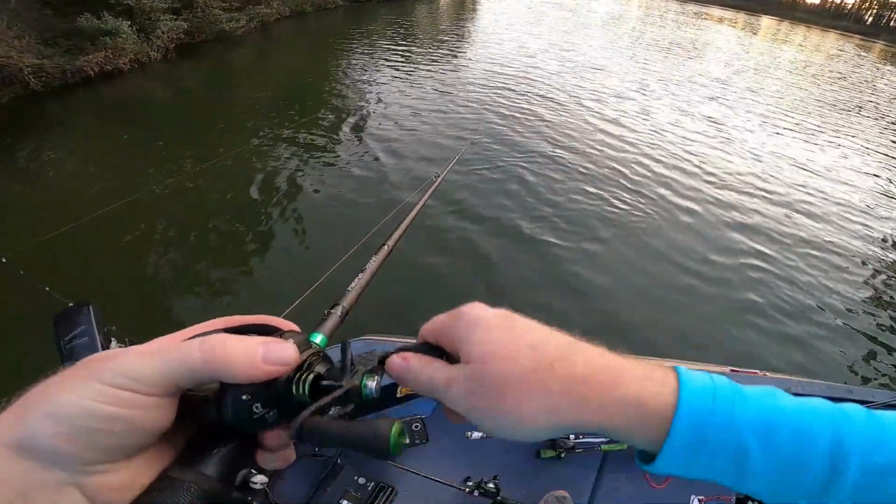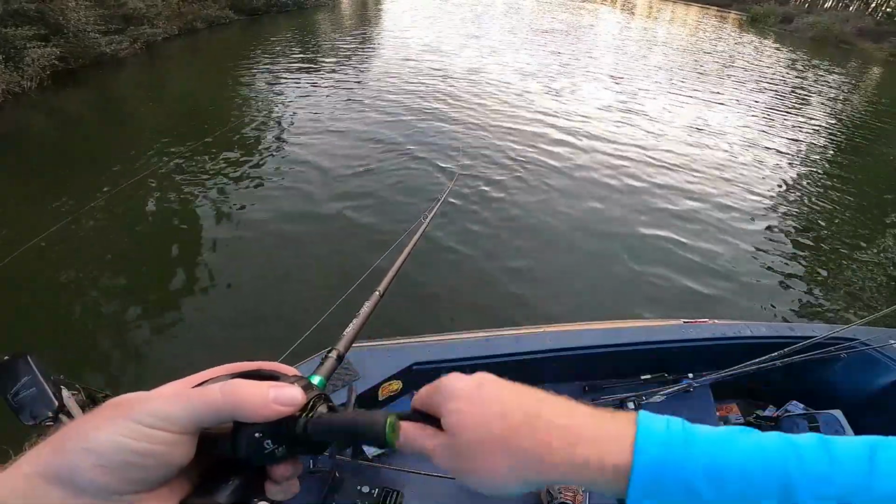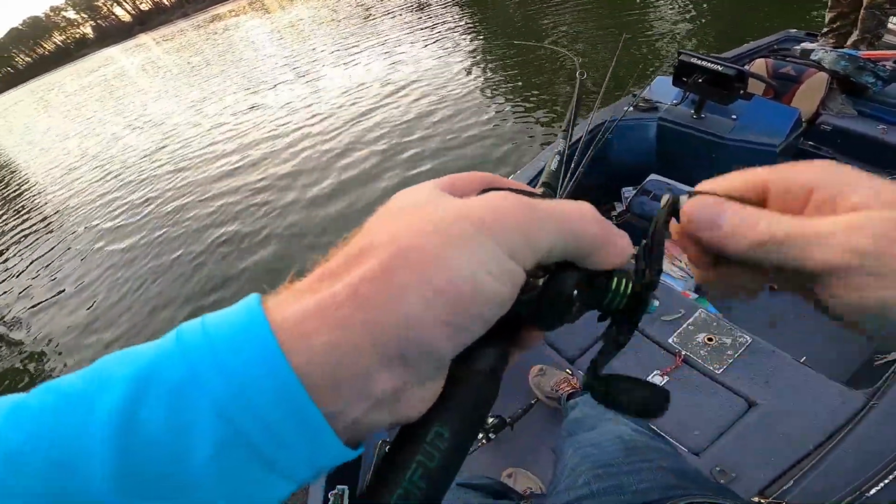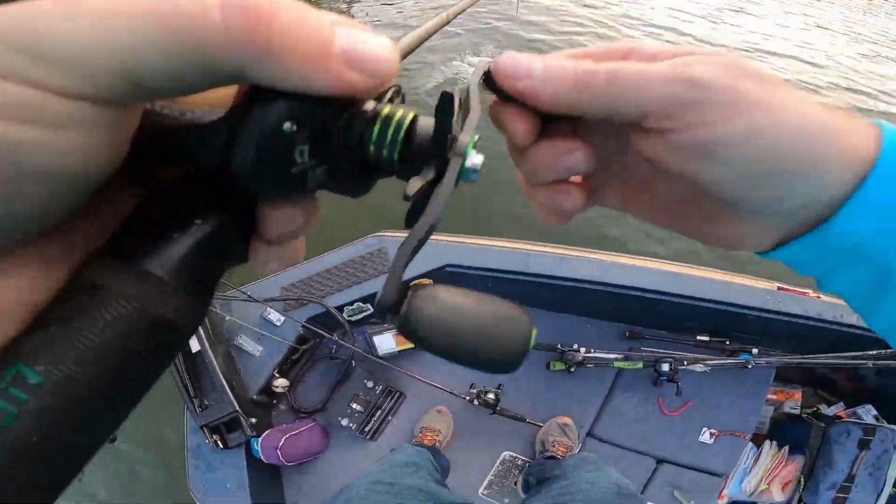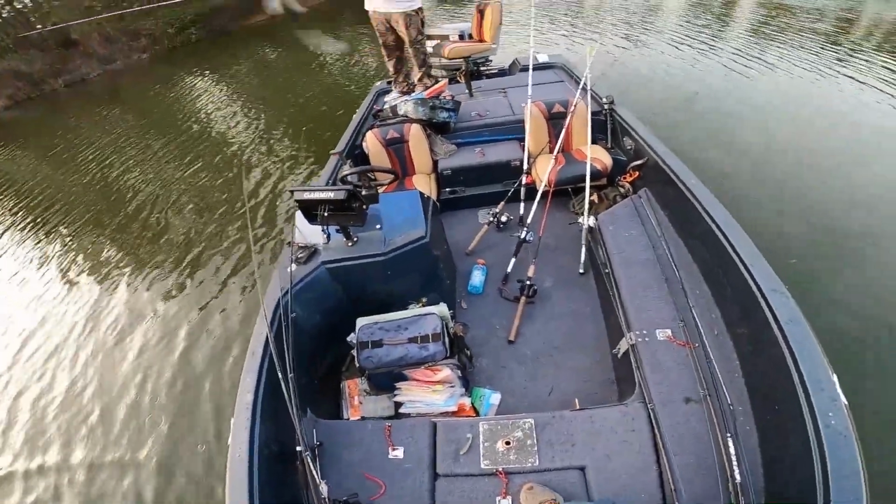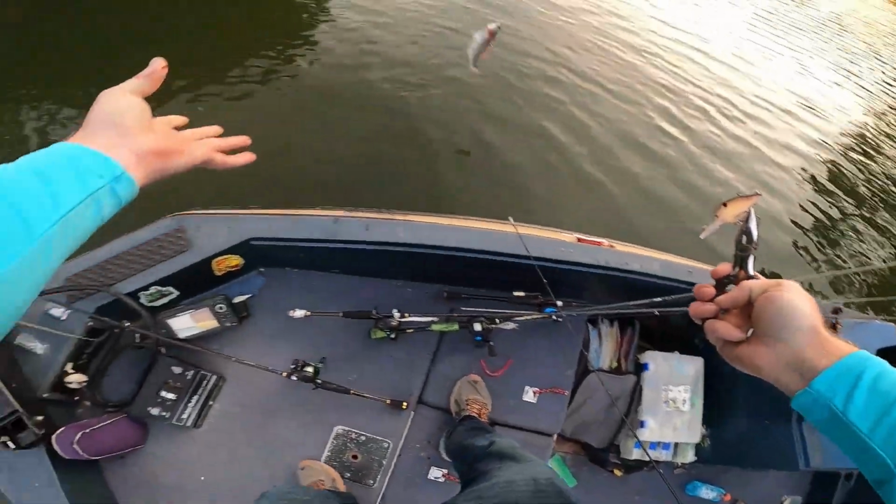So guys, I've caught 2 fish off that little area right there where we're seeing them shad at. And we've been seeing, oh, there he is. Oh, there's another one. He grabbed it. This one doesn't feel as big though. It's another hybrid. Small one. All right, we got the hook out. I'm gonna throw the bloody thing back.